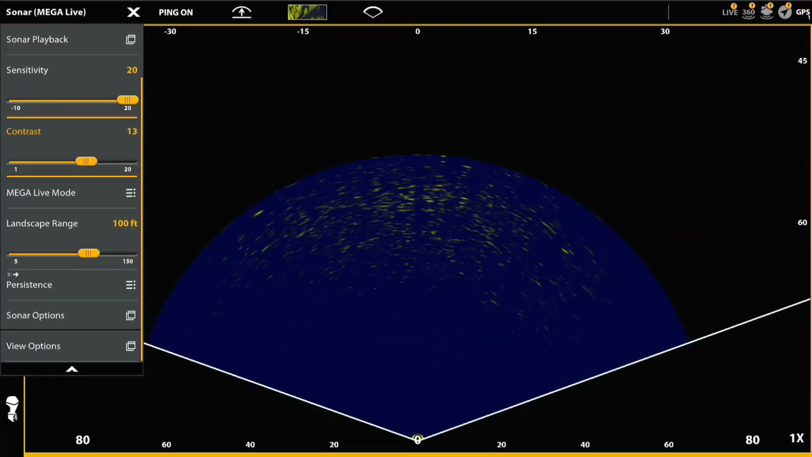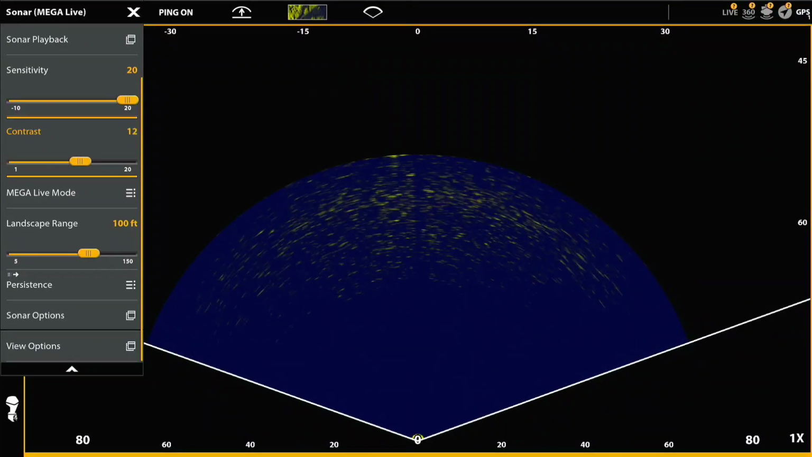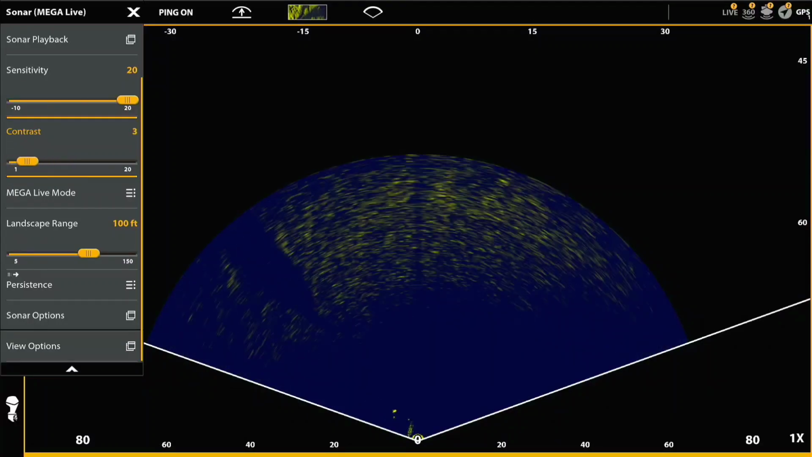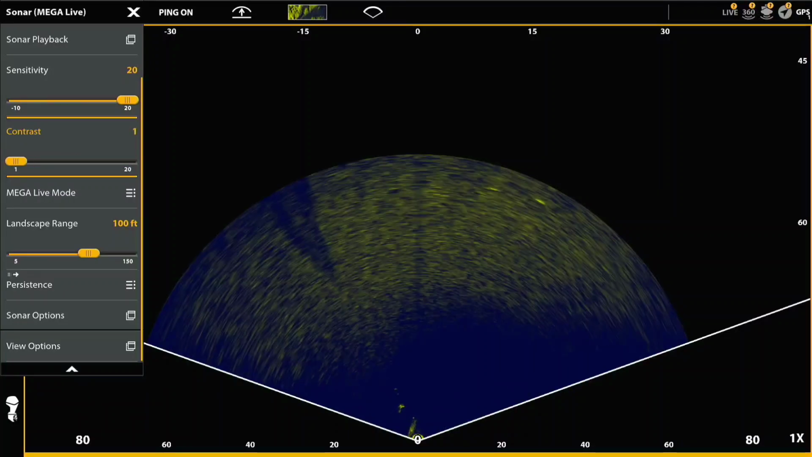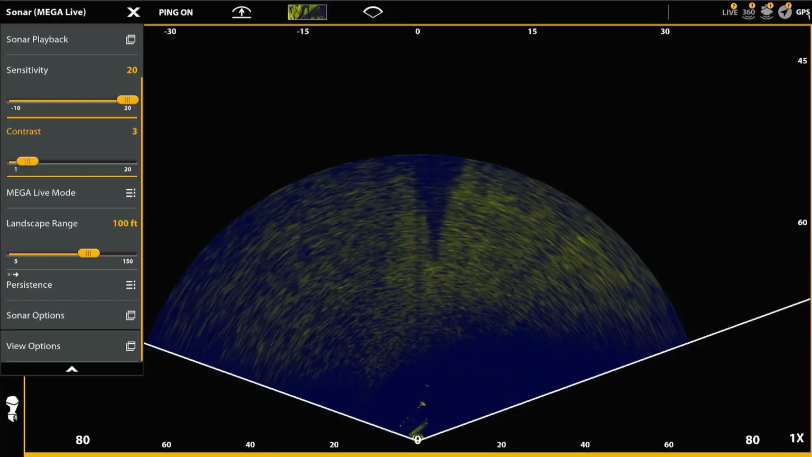So here comes the fish. You can actually see the fish pretty well with the contrast turned up, but again, you just sort of lose all other pieces of the equation, and I just don't think it works as well.